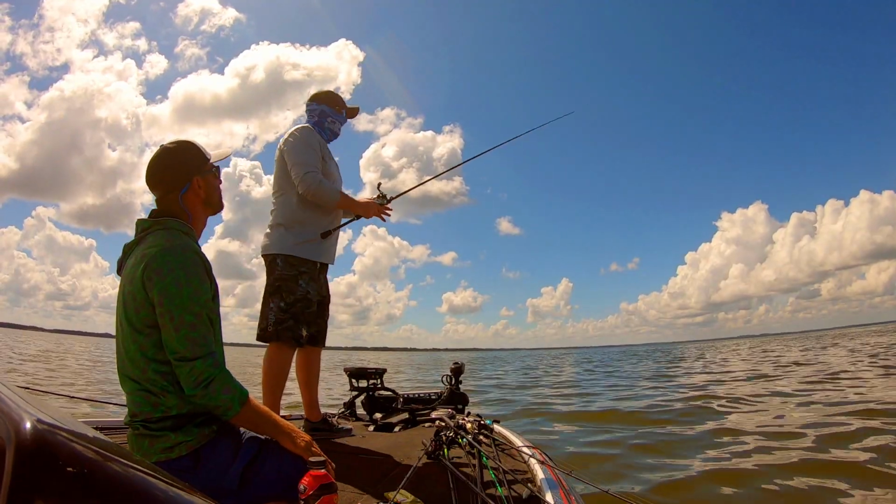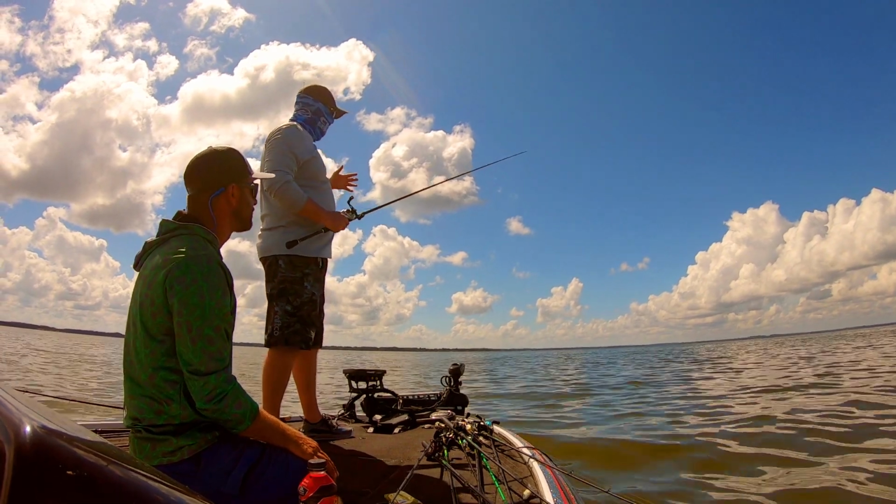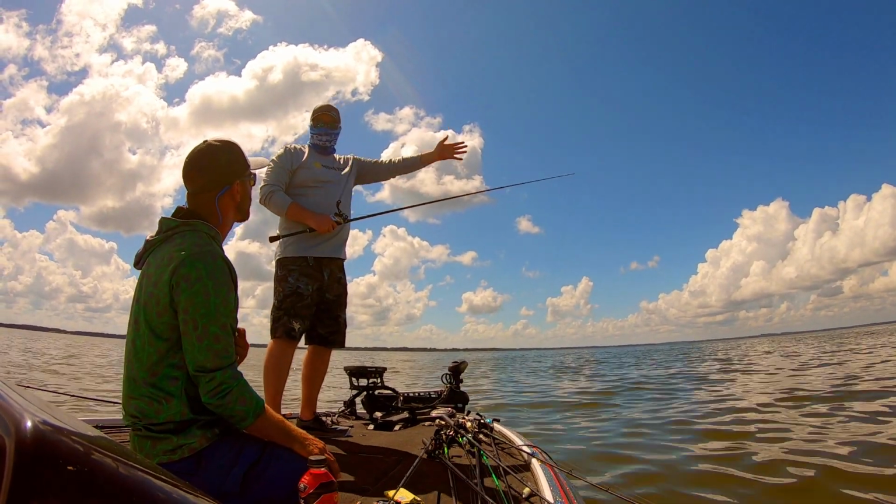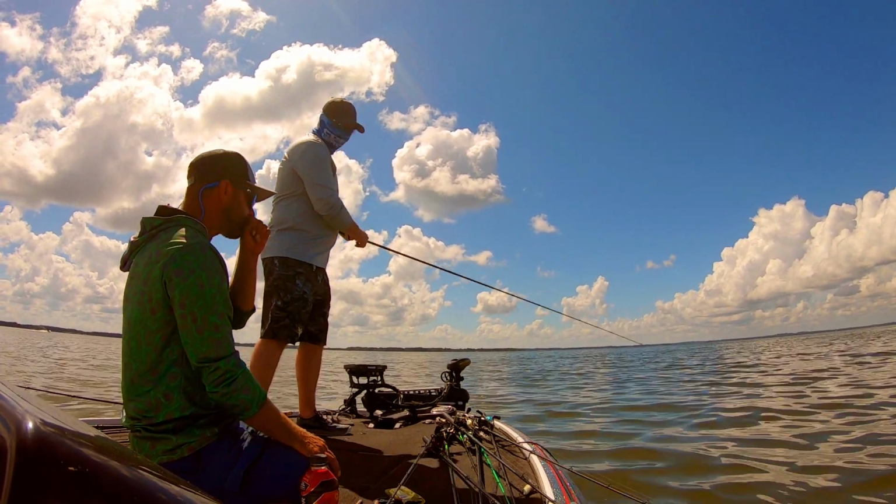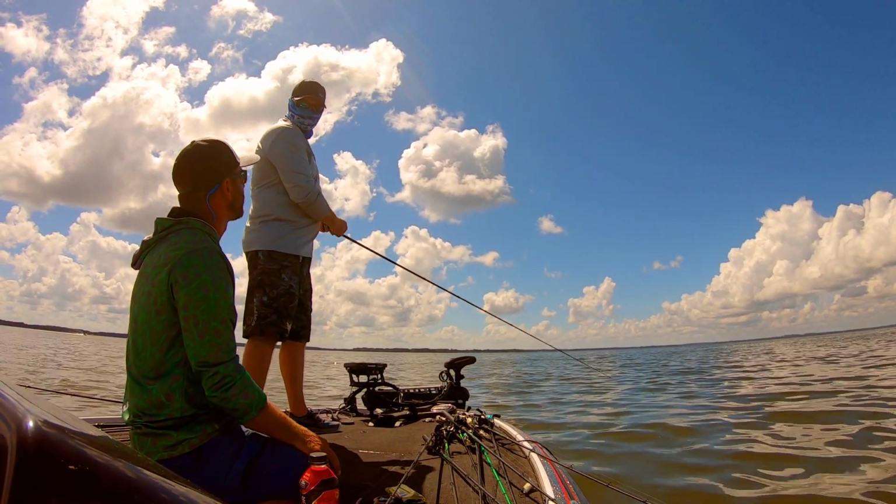Why set up so the current's coming towards us? Why set up the current here versus width on the side of it? What would be the difference with that? So the fish would see your bait for a less amount of time.